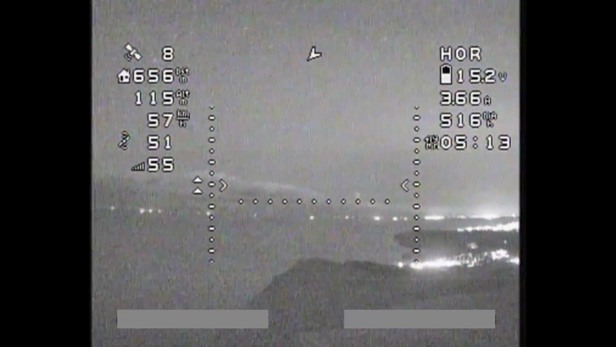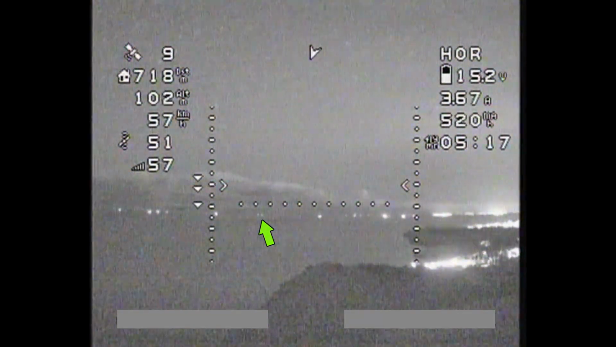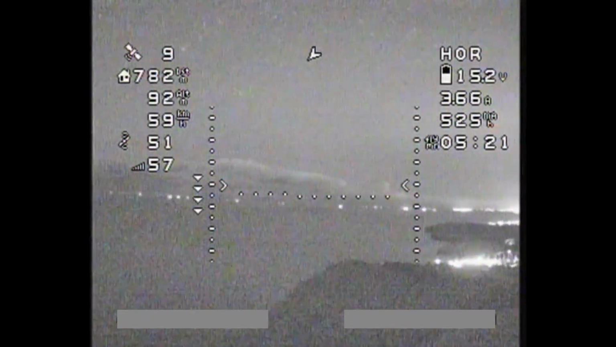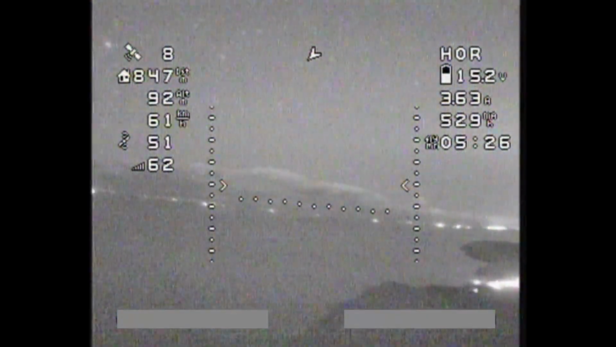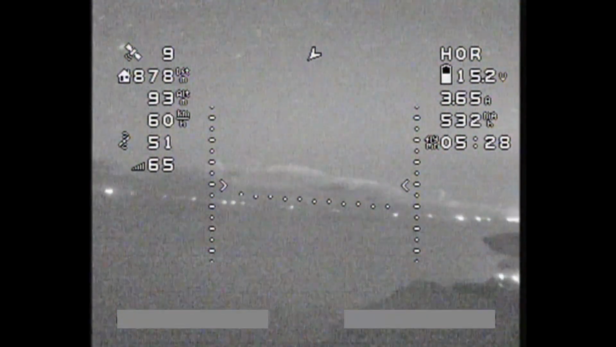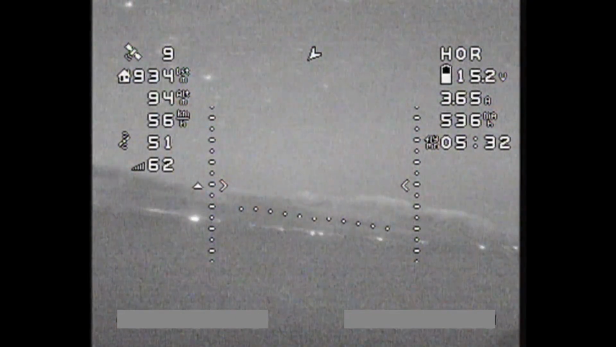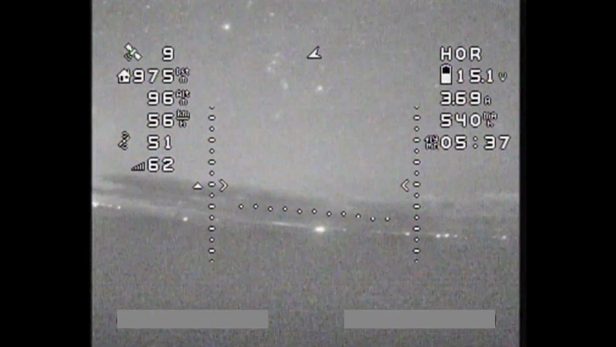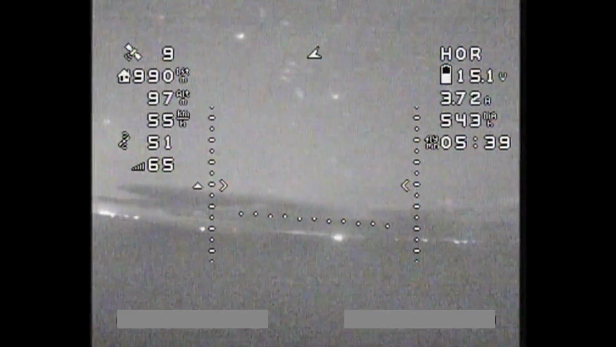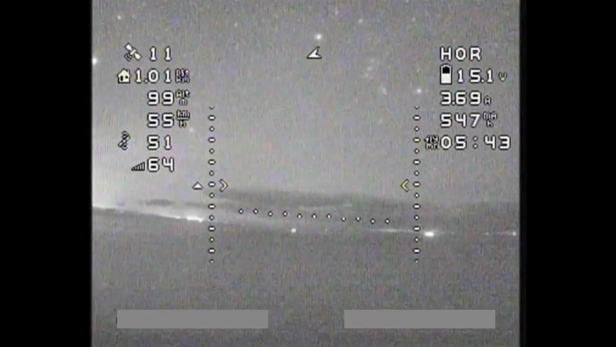An interesting thing I noticed on this flight actually is there was loads and loads of lights out to sea. You can see them here, all these lights here. I couldn't see hardly any of these lights with my eyes, so I don't know what these were. I'm going to guess boats, but it's just odd that I couldn't see any of that with my eyes. So I'm guessing whatever those things were, they were purely illuminated as infrared light sources, not visible spectrum. But I just thought that was really odd and interesting.